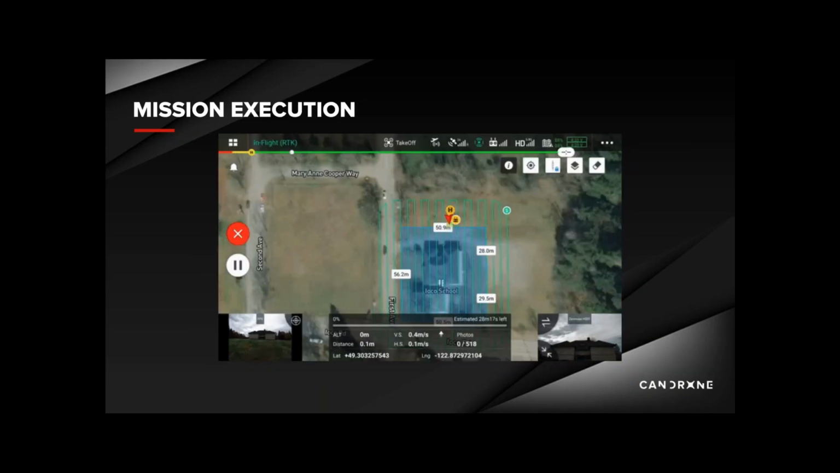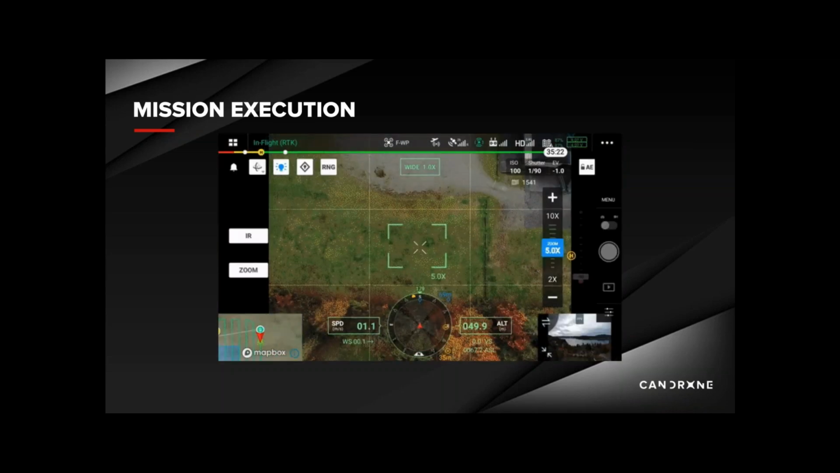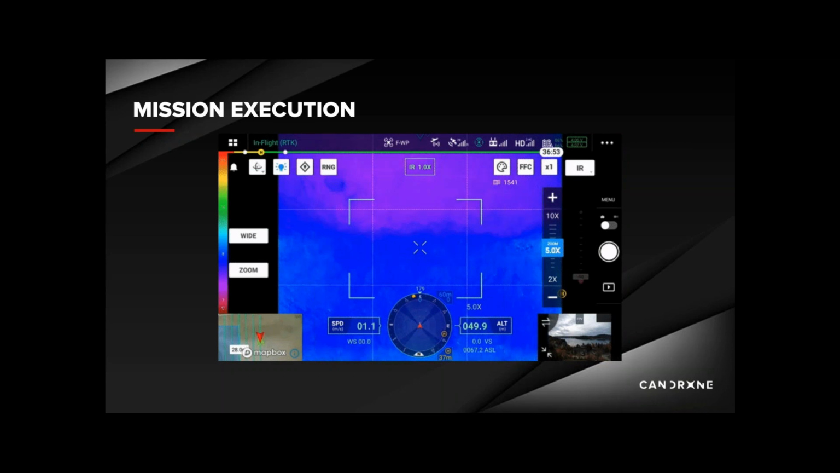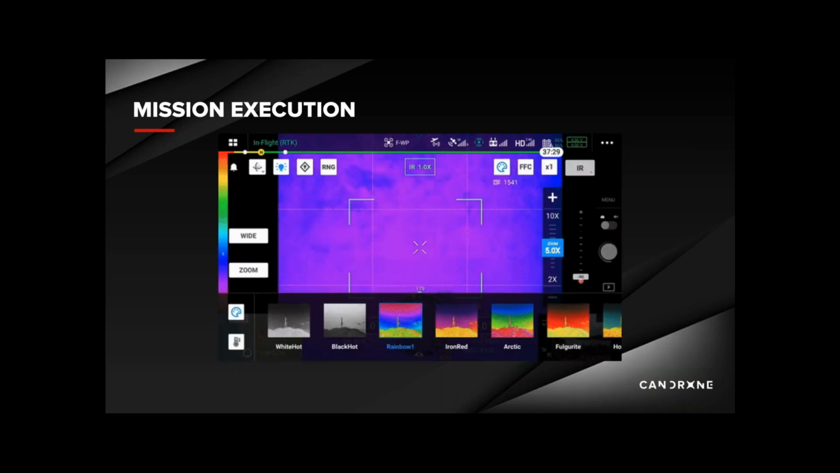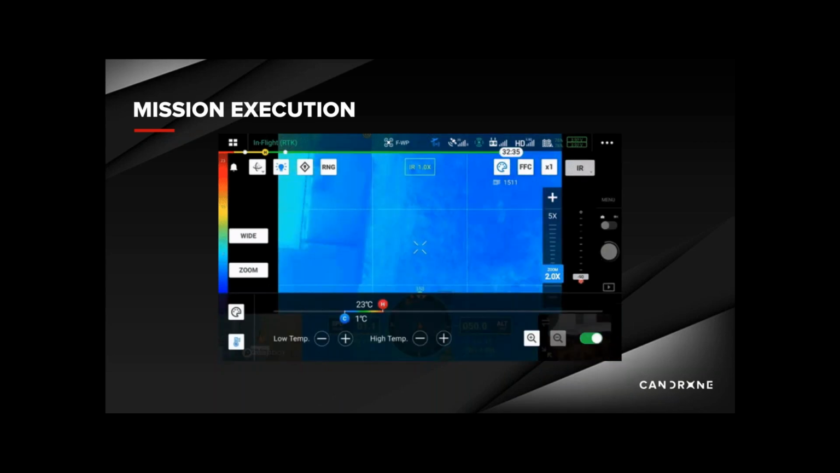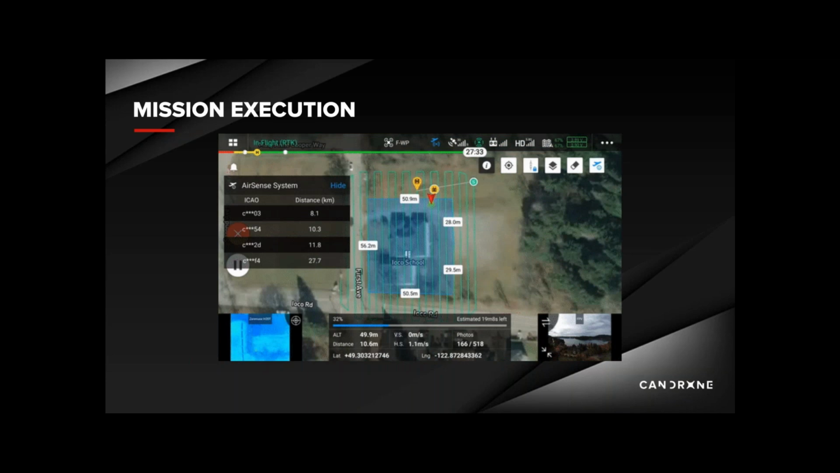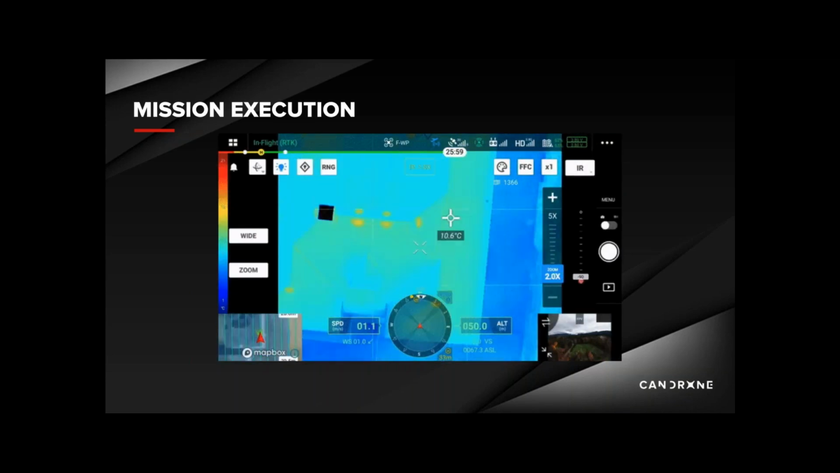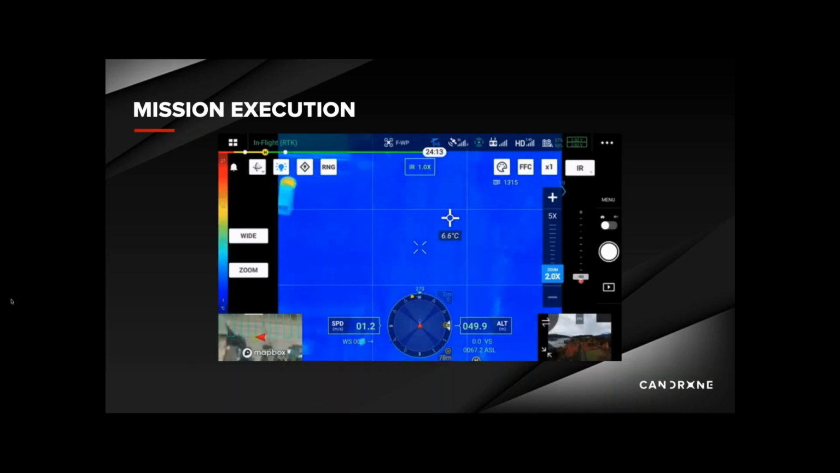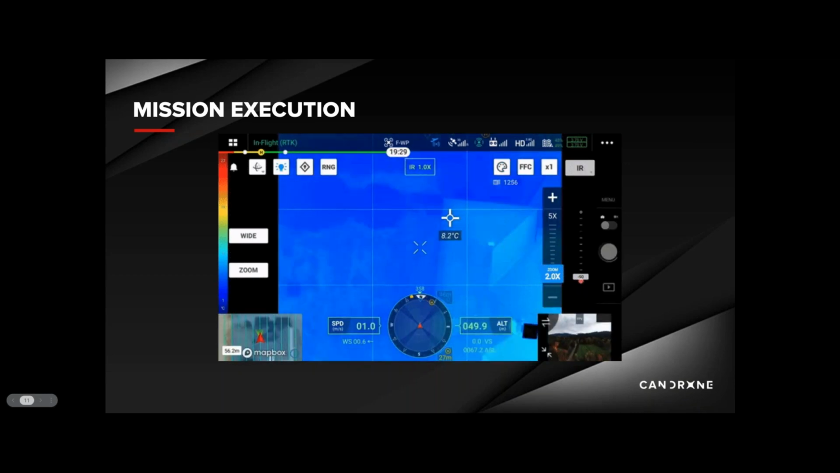The data capture process was super simple. Once we planned the mission in the office and got onto location, all I had to do was set up the D-RTK base station, power up the system, and ensure that everything is ready to go. Once it's ready, you just upload the mission and hit start mission, and it'll start to do the data capture. During the data capture, I was able to toggle through the different color palettes of the infrared camera without affecting the final data output.